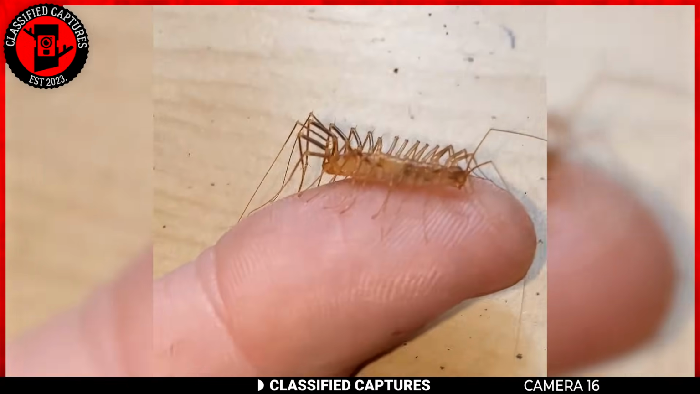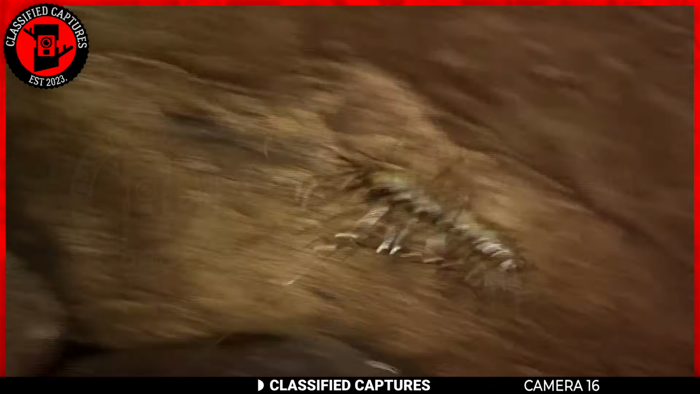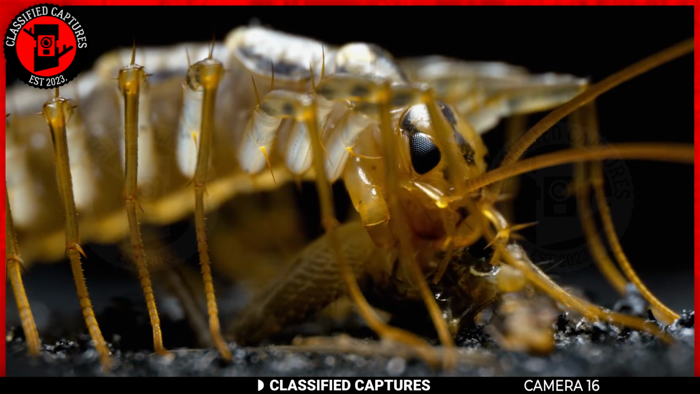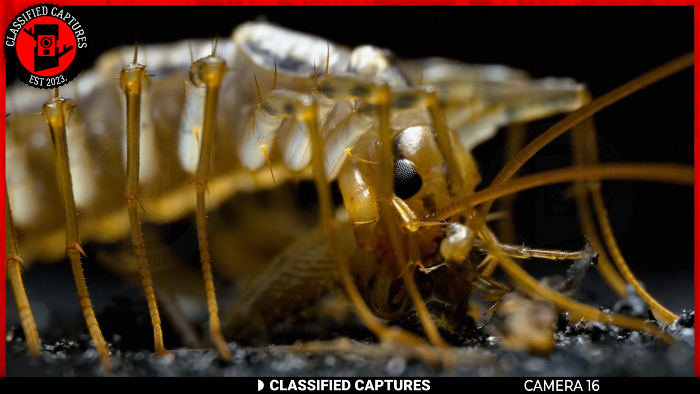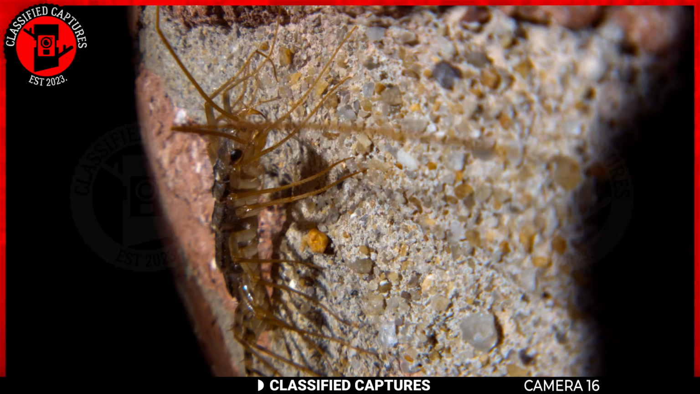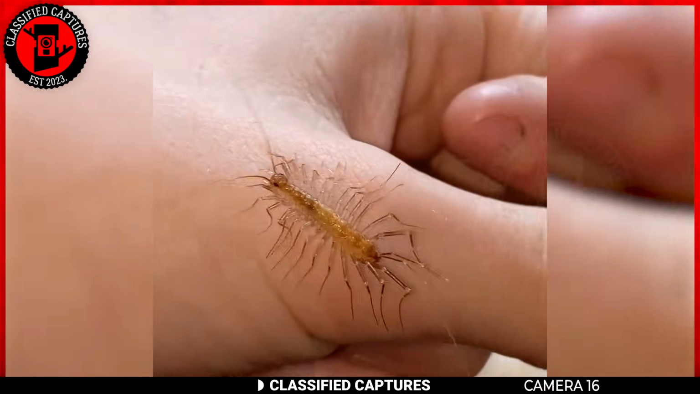Now, this globetrotter originally hails from the Mediterranean, but has this knack for making itself at home in our human abodes. Did my research, and turns out, despite its horror movie appearance, it's not out to get us. It's more of an insectivore snacking on fellow arthropods like insects and arachnids. And get this, it loves the indoor life, living its best life inside buildings. Sure, it might give you the heebie-jeebies with its speedy moves, but it's not looking for trouble. It's more of a run-for-cover kind of critter.